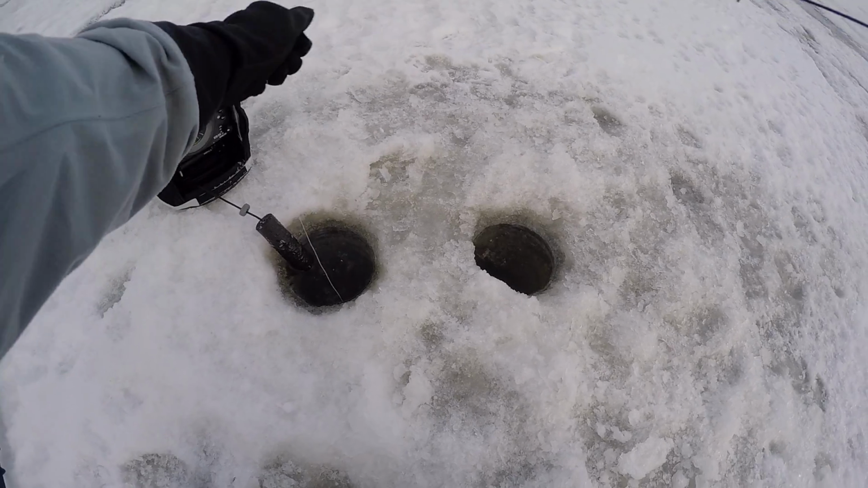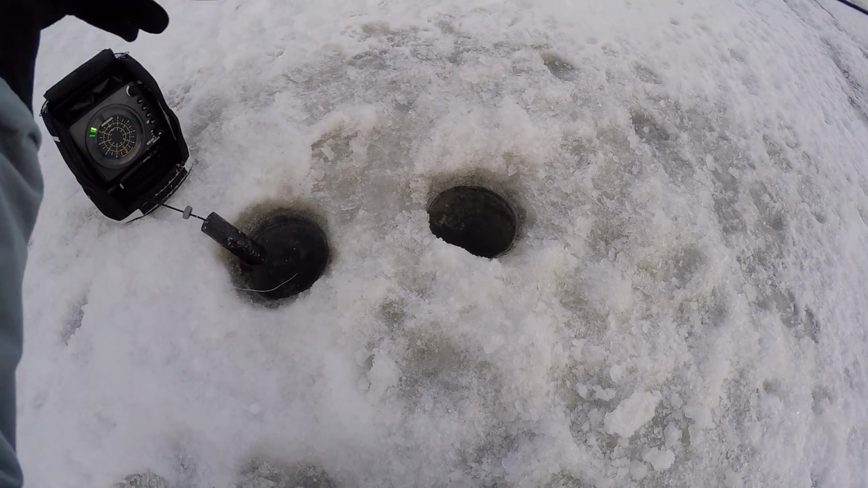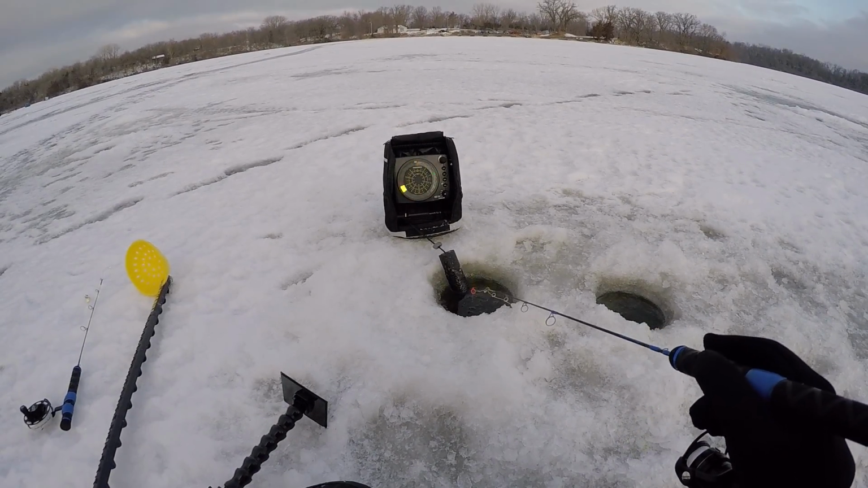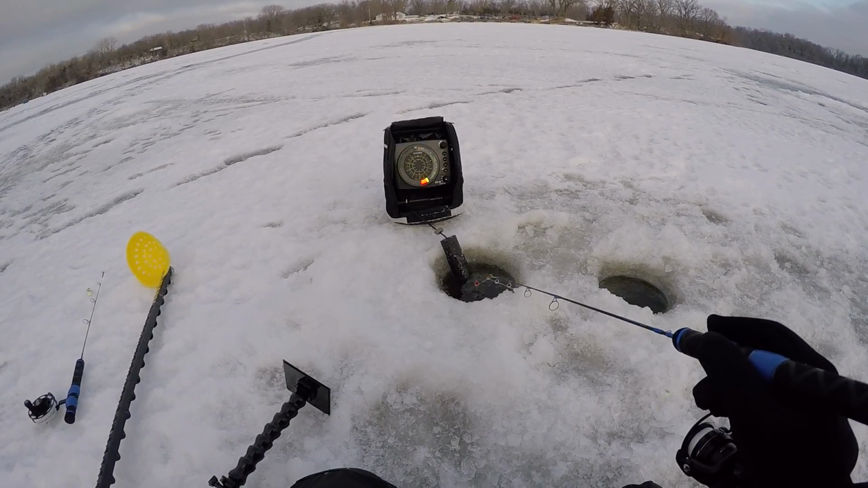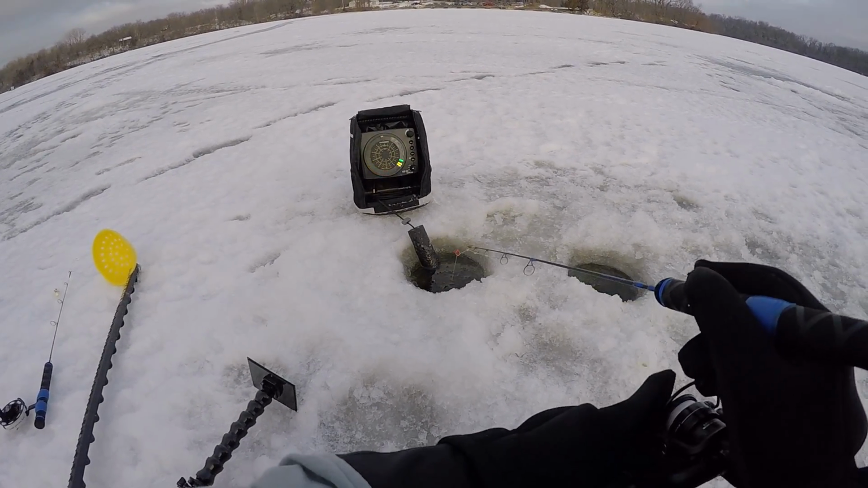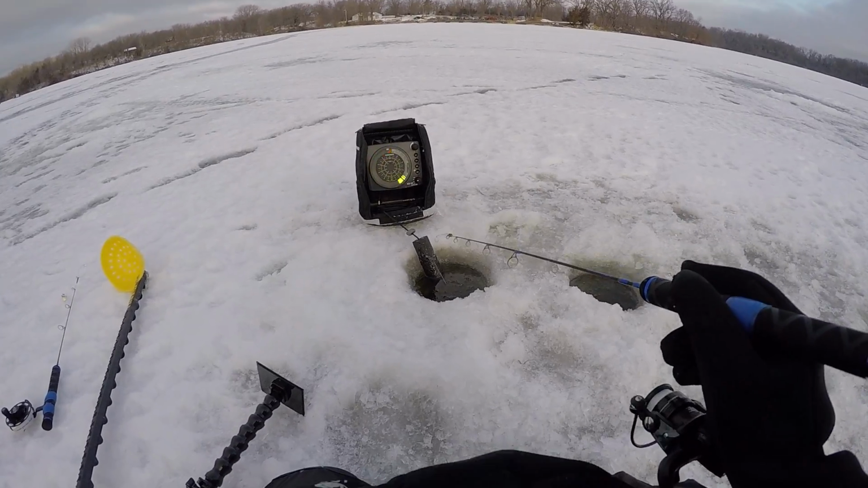Get back down there, see if we can't get a couple more to show up. Seems like it takes a couple to coerce them into biting. It's like one comes up and looks at it, but until another one shows up, they're not overly competitive to eat it.